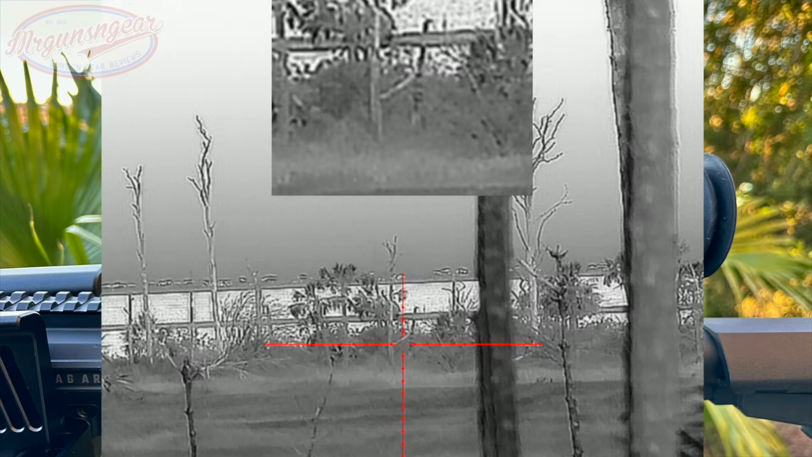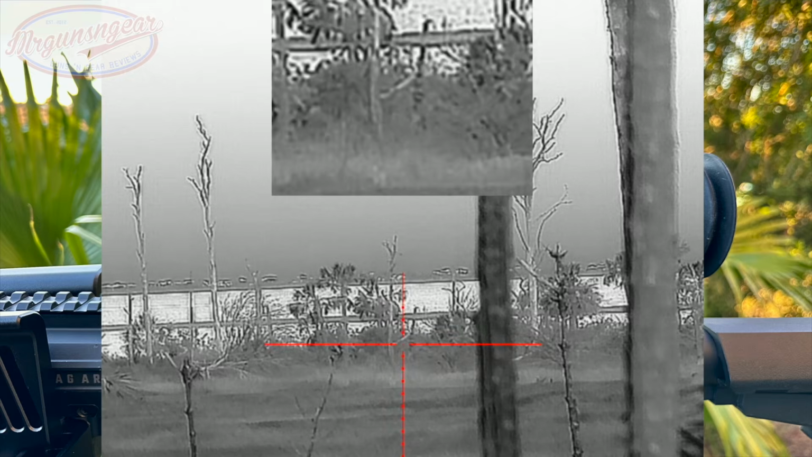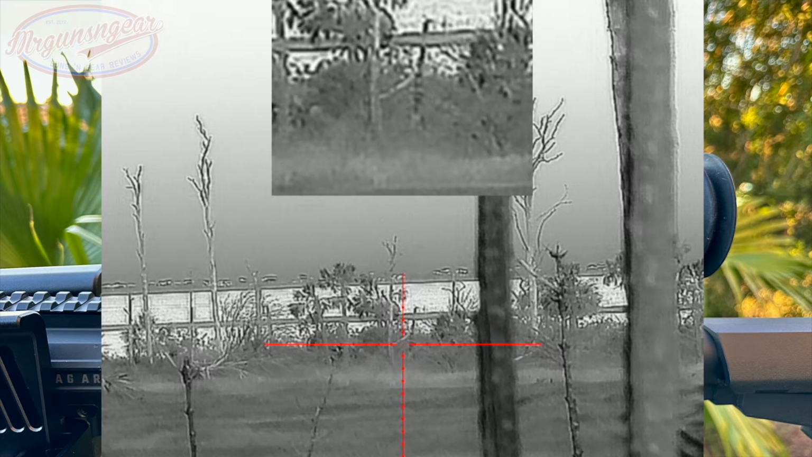So that certainly is nice, especially if you're in a hunting role or something like that, and you want to be able to quickly engage targets at distance, multiple targets, let's say hogs or something like that. It's very, very helpful. The wind though, in my opinion, practically speaking, if it's greater than like 5 miles an hour, that's still gonna be on you. So there is some skill involved from the hunter. The machine can't just do everything for you.